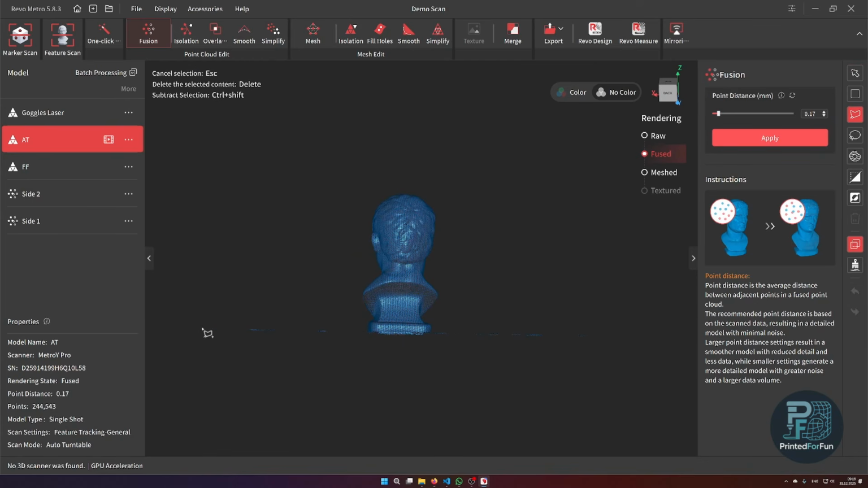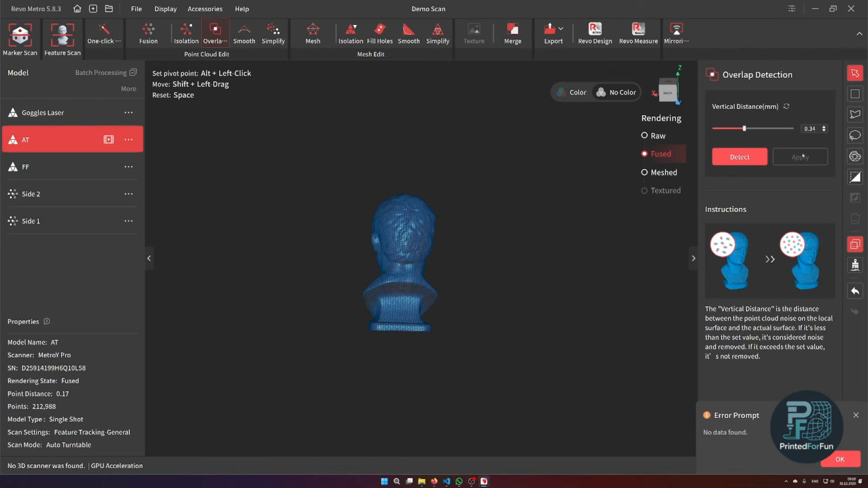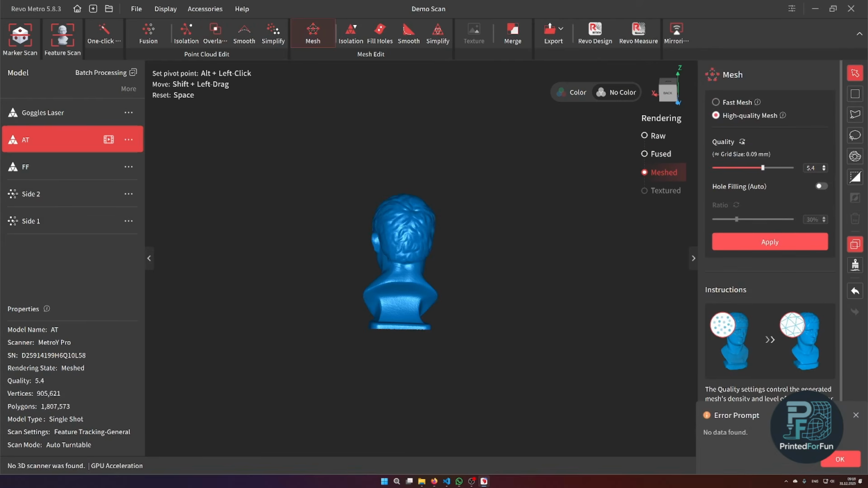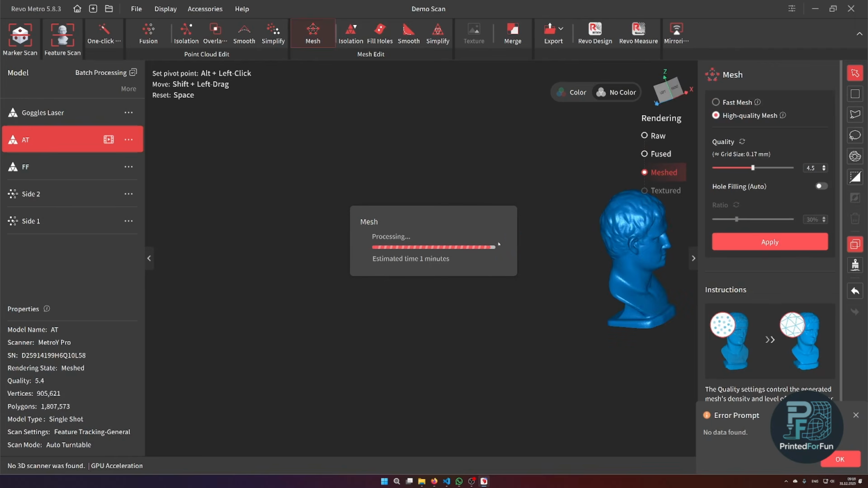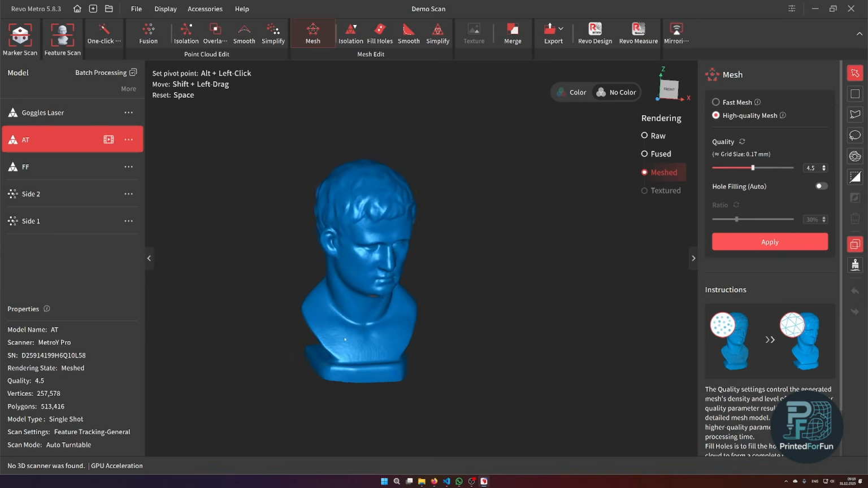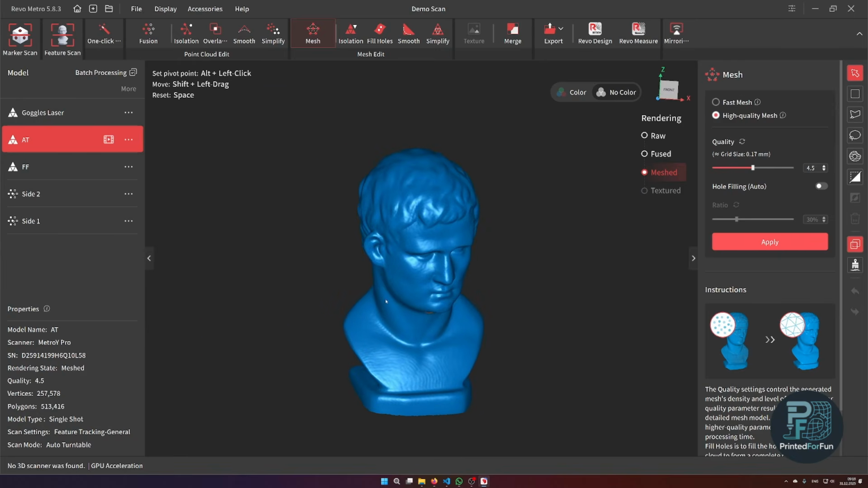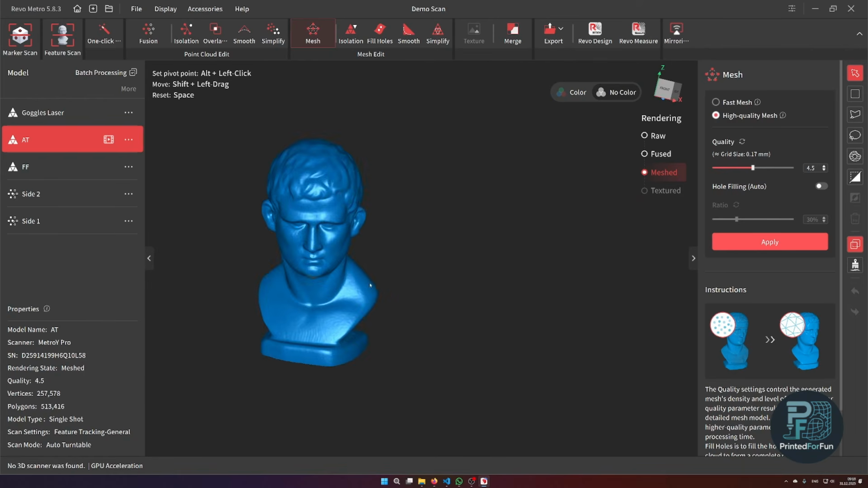So we can go back again, delete the unnecessary points, isolate, make the overlap detection, there wasn't any, and fuse or mesh in the recommended settings. And as you can see, it is way smoother now. We don't have this small surface ripple, and we only have roughly 1/4 of the points we had previously.